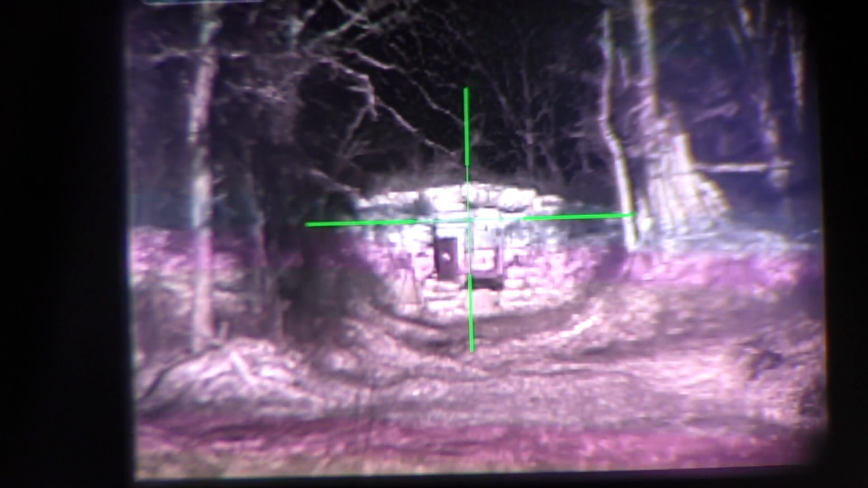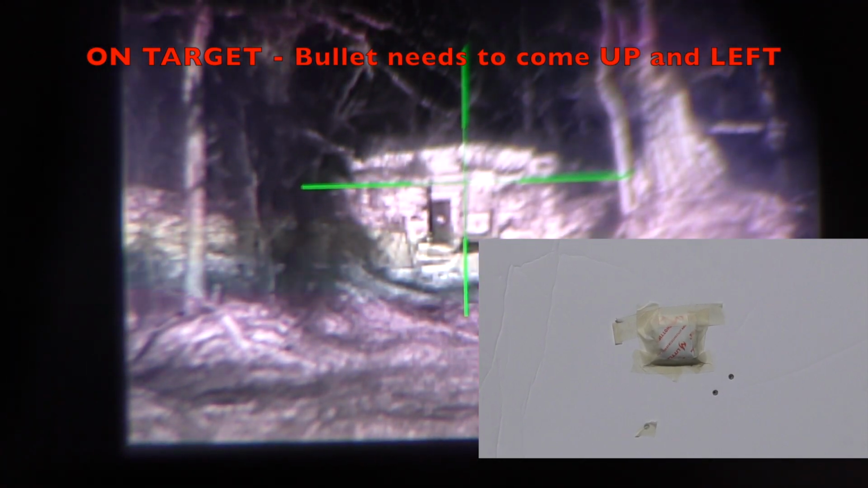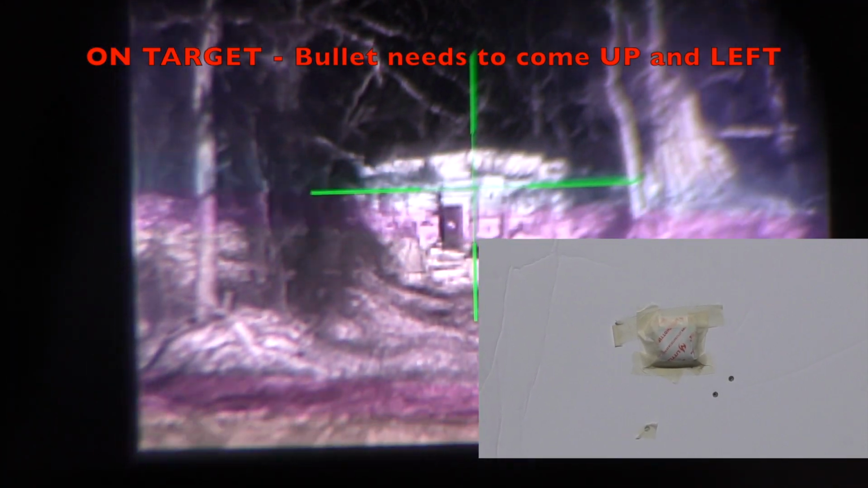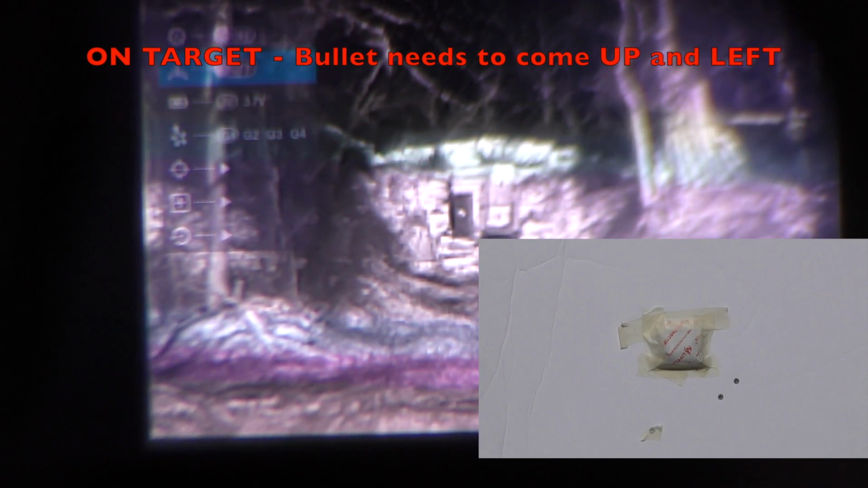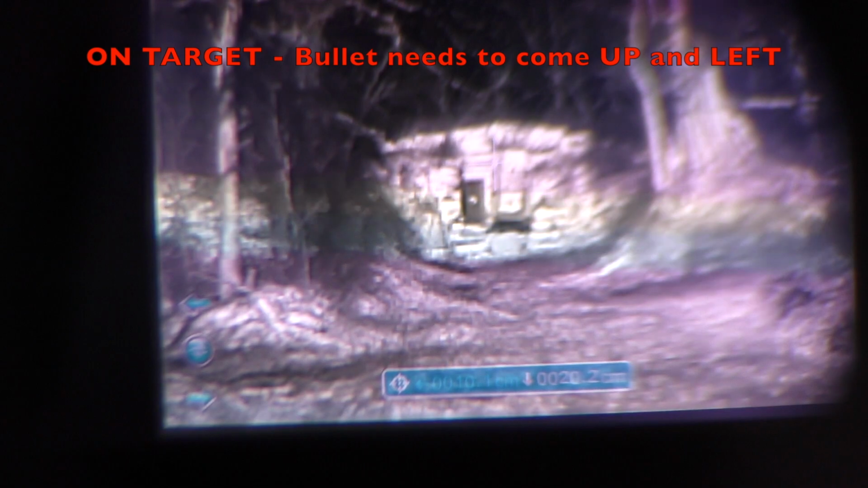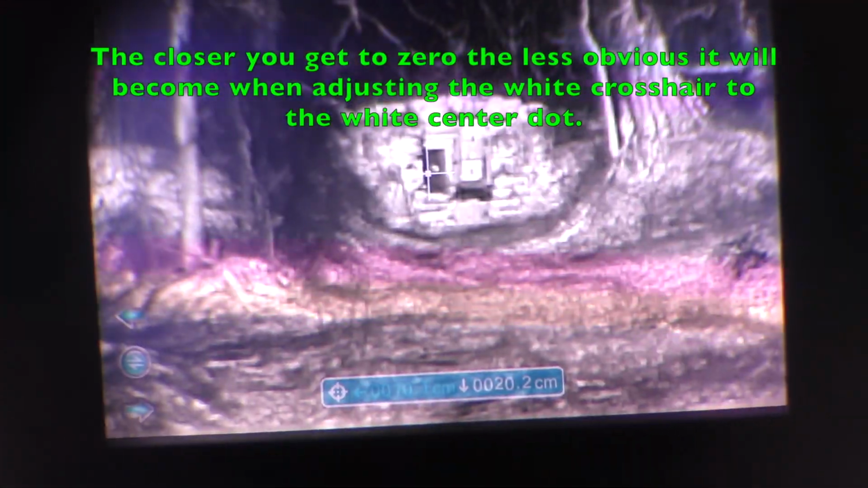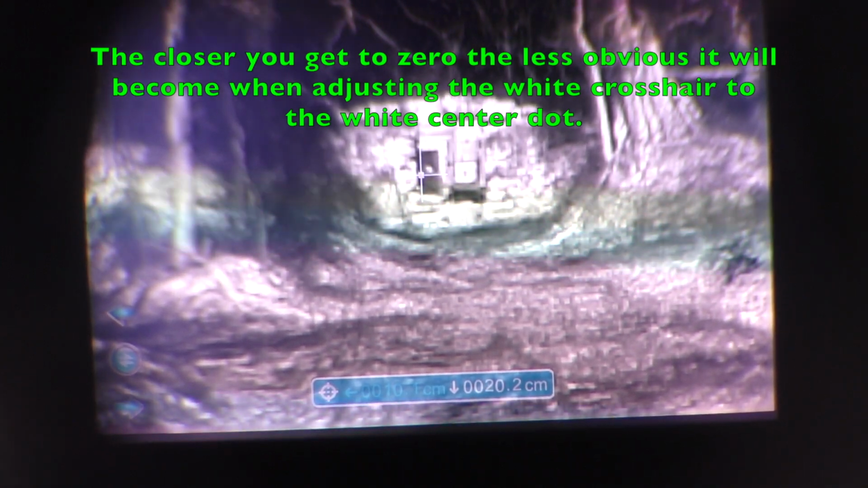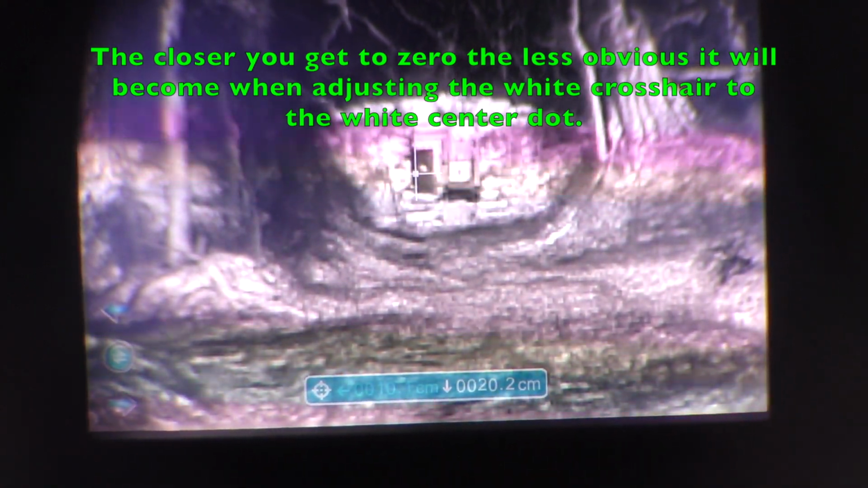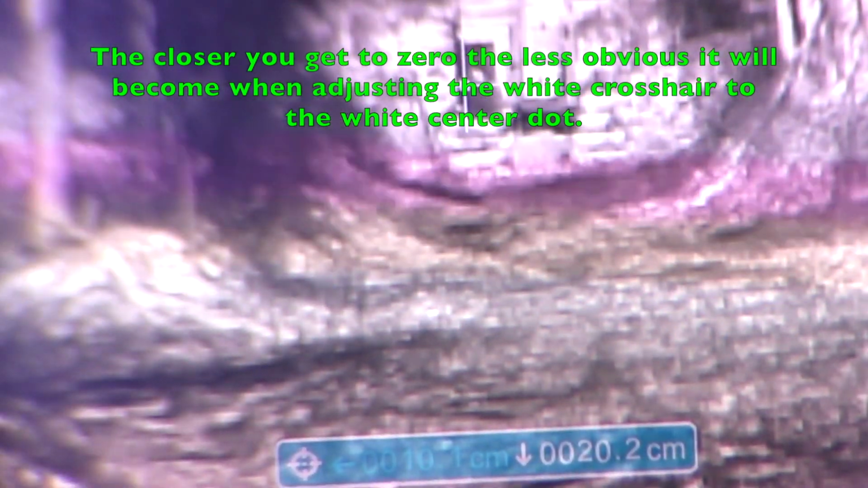Okay, so at this point, you know you need to adjust up and left. So if I go into the zeroing menu, very carefully and slowly, making sure not to make any adjustments there, I start on the right and left orientation. So let's go to the right 4 clicks, which will bring the impact left on target.